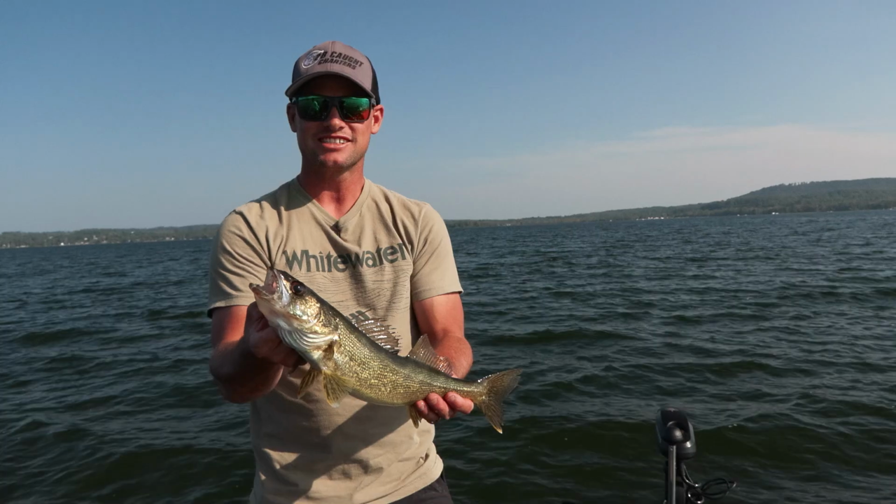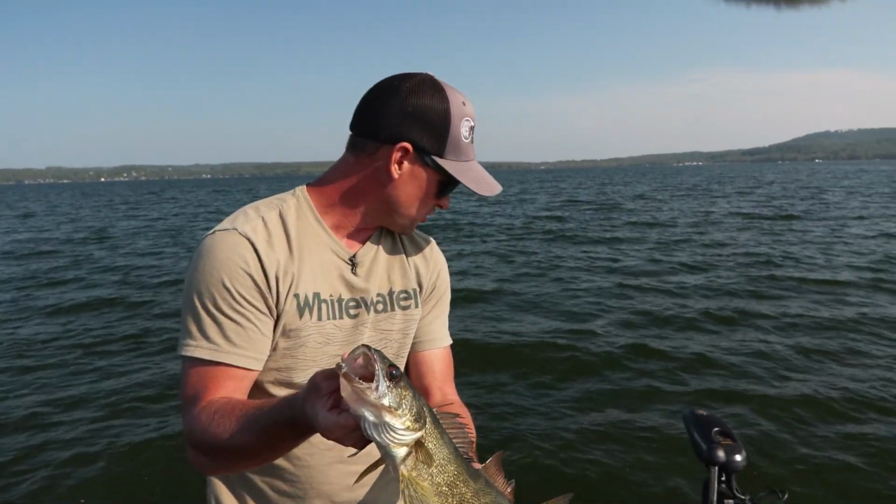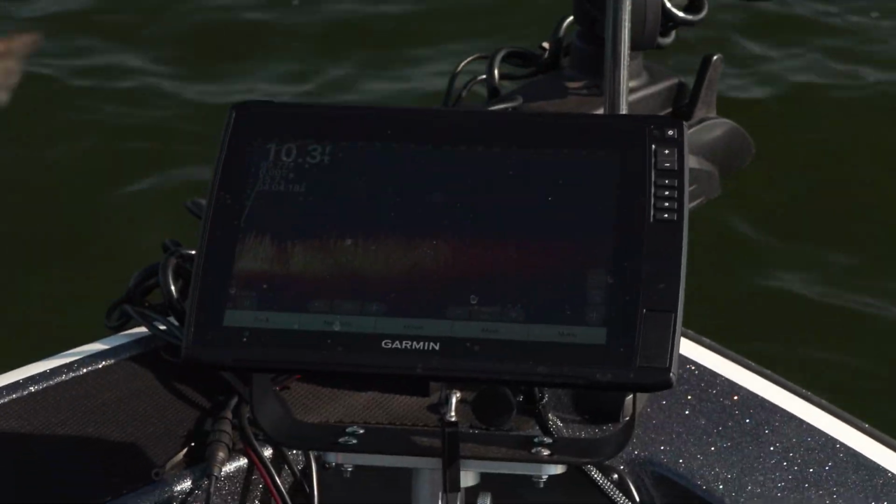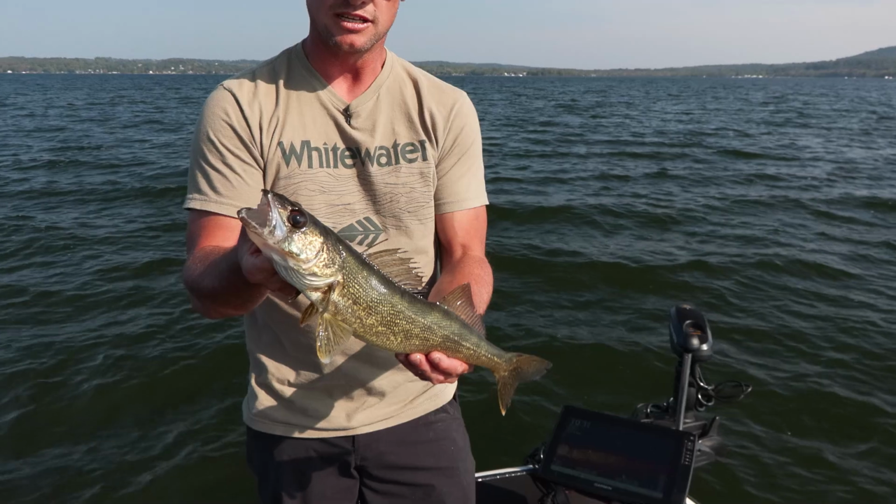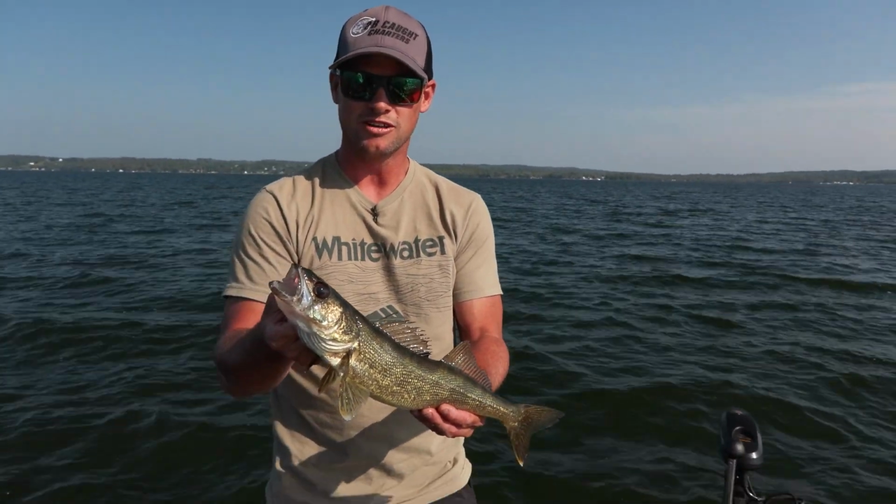So we switched tactics up over to jerkbaits, and we're fishing weeds, and we're in about 10 foot of water here. You can see we got the Garmin LiveScope down, and we could see these fish. They'd skirt up out of the weeds, and they're coming up and hitting the jerkbaits. It's a nice hard hit today, so hopefully that's a good sign that John was right with the weed walleye bite.